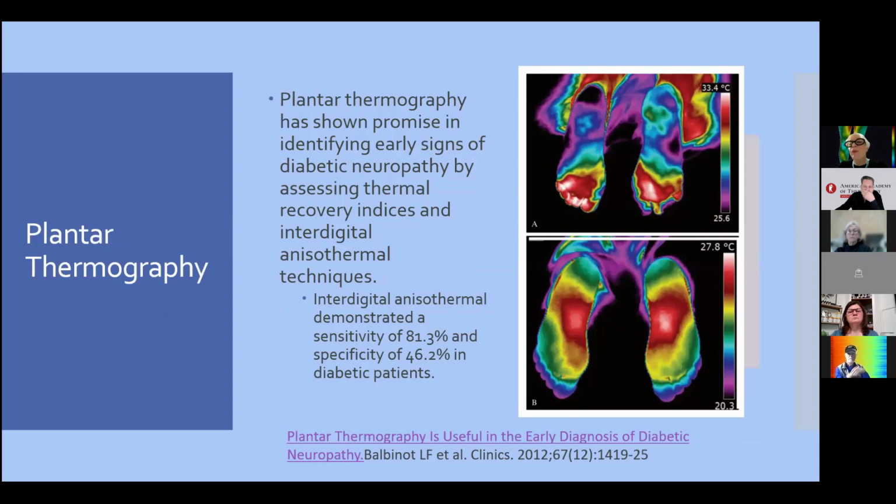Here we have two images from a paper. It's free if you look for it at PubMed. In A, we have small fiber neuropathy at a very early diagnosis. The patient has a normal EMG at this time.